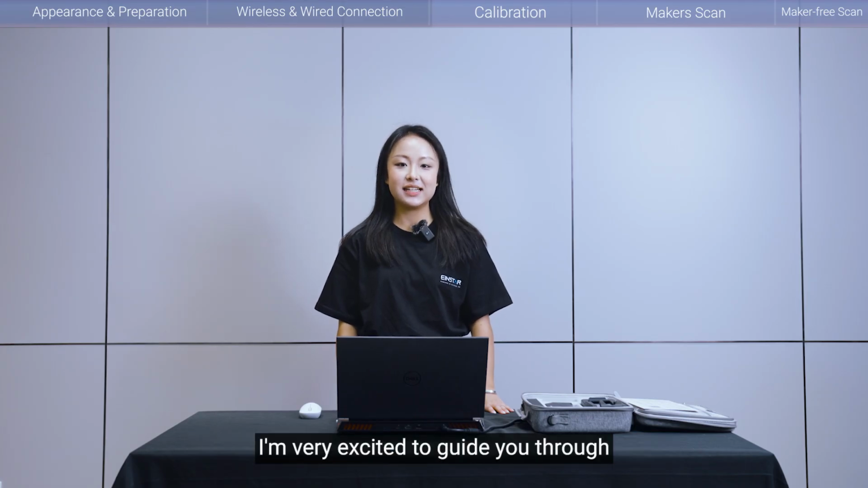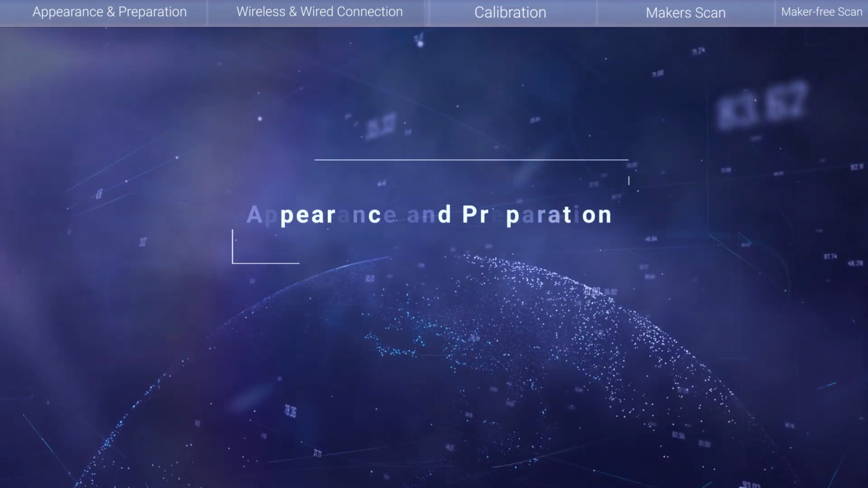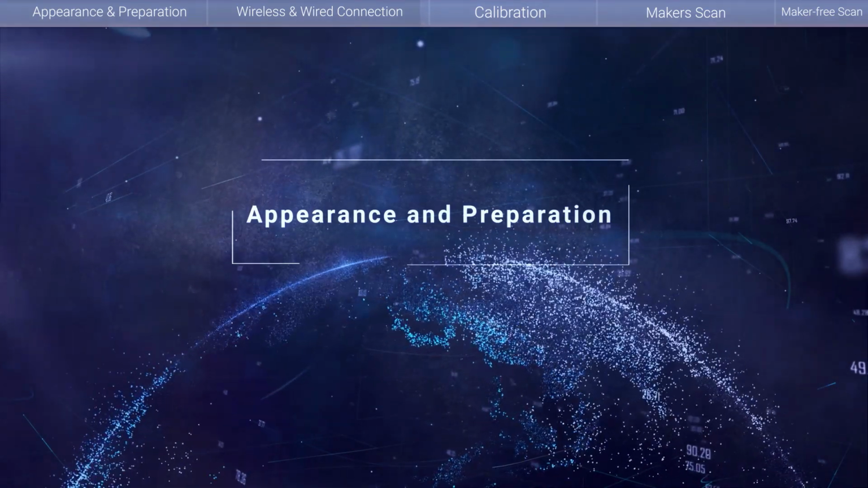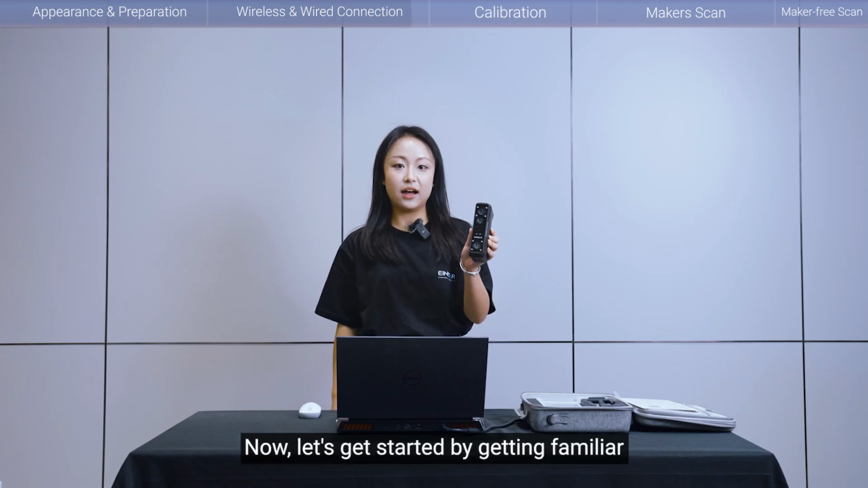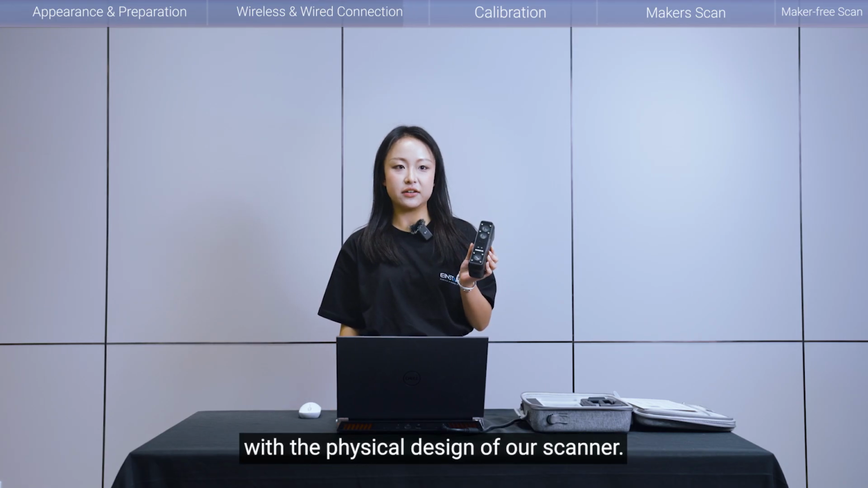Today, I'm very excited to guide you through a full tutorial of Einstar Rockit. So here is our main character. Now, let's get started by getting familiar with the physical design of the scanner.